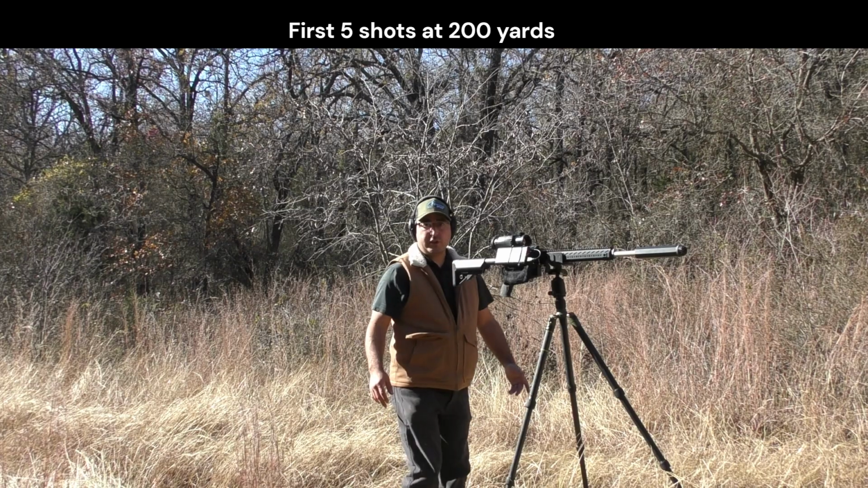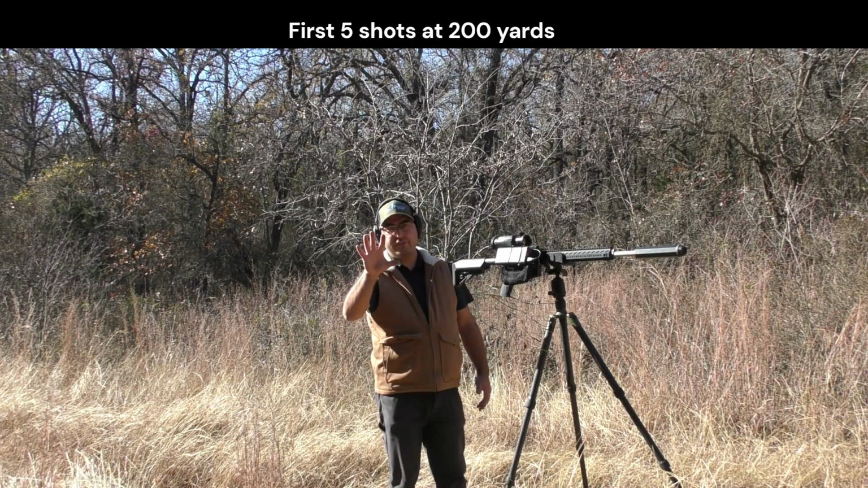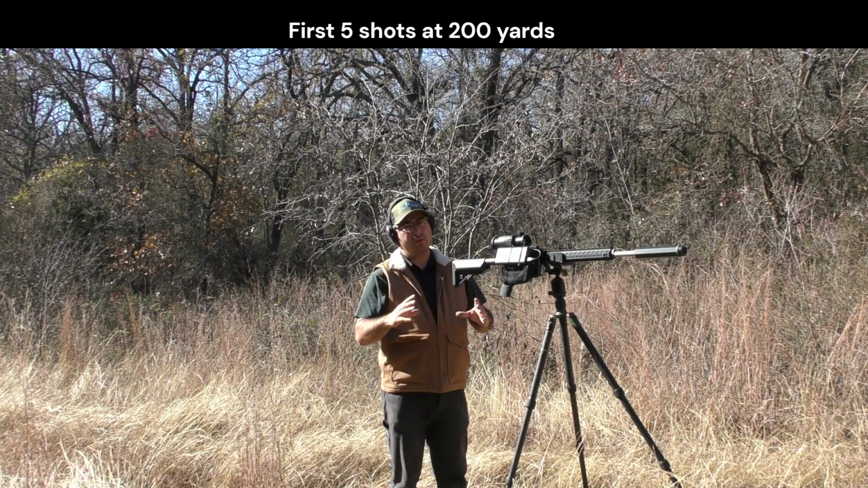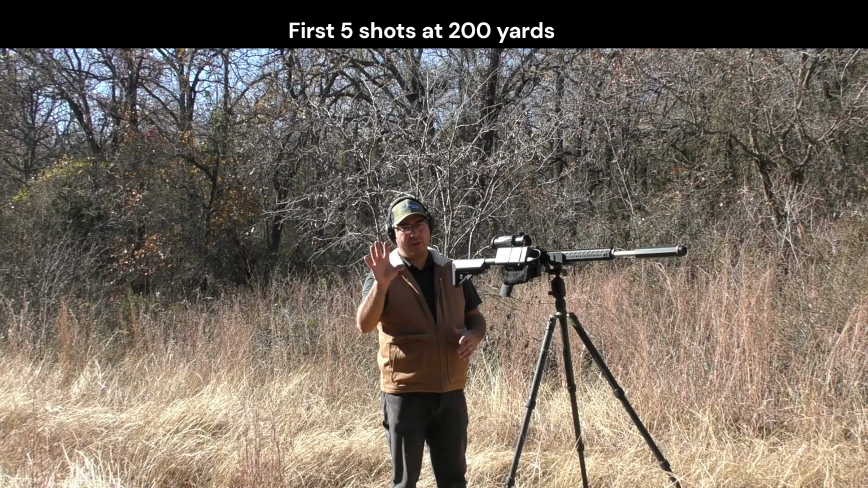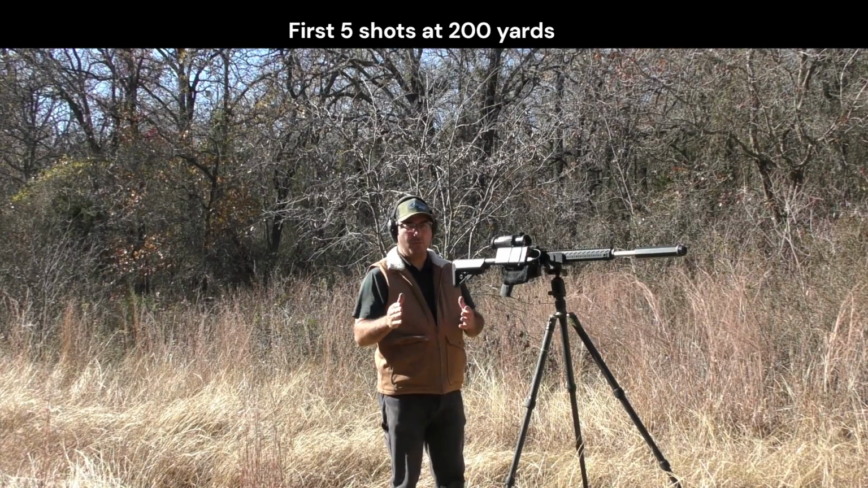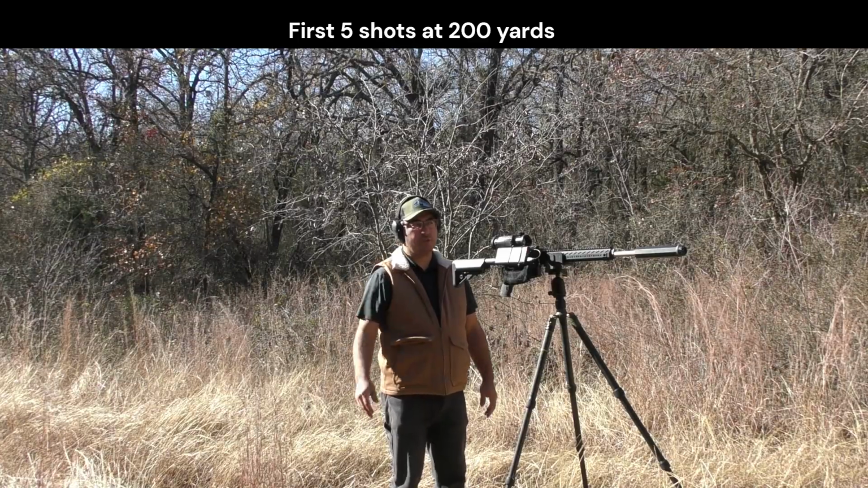Here we go. We're at 200 yards. I'll take 5 shots, 2-inch spread at 100. I'm expecting 4 to 5-inch spread at 200, hence 5 shots. And if there's a couple more so together, we'll use that for the next adjustment.